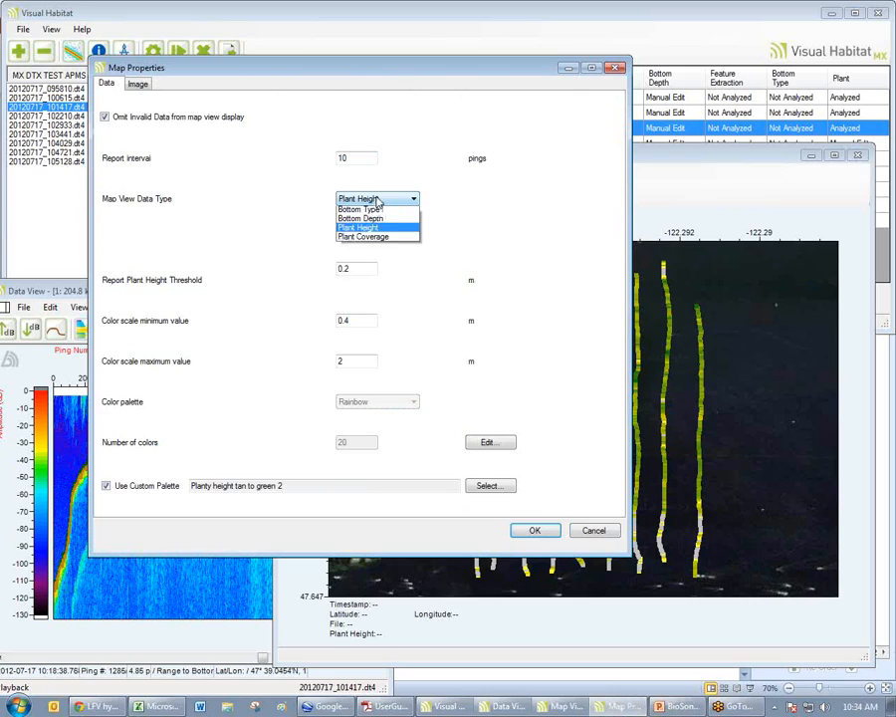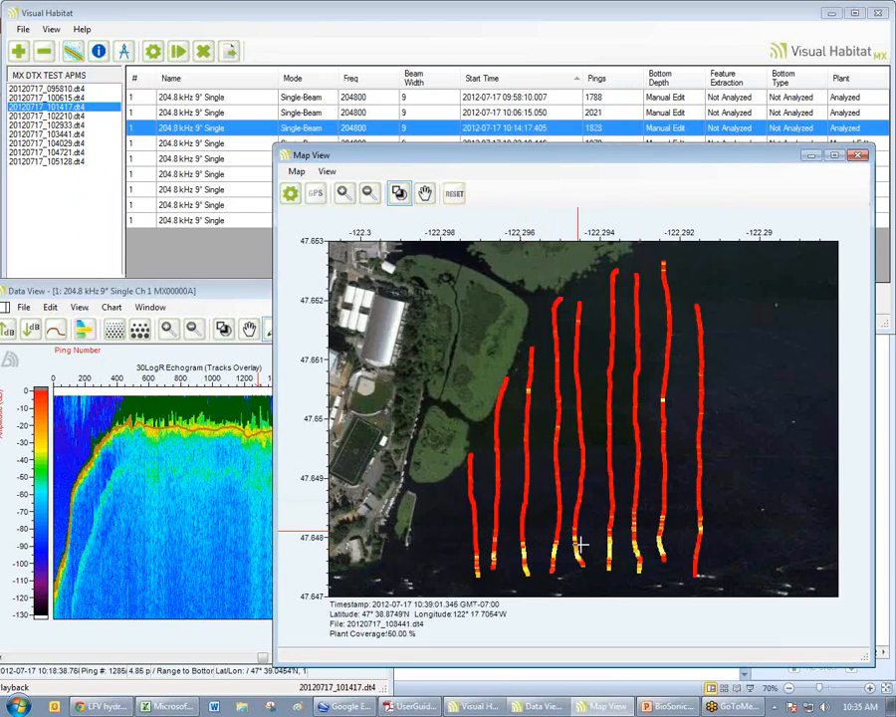Now let's look at percent coverage. Okay, in this case I'm using a yellow to red color scale. Saying minimum value is 30% coverage, maximum would be 100. Okay, so here you really start to get a picture of how dense the vegetation is.